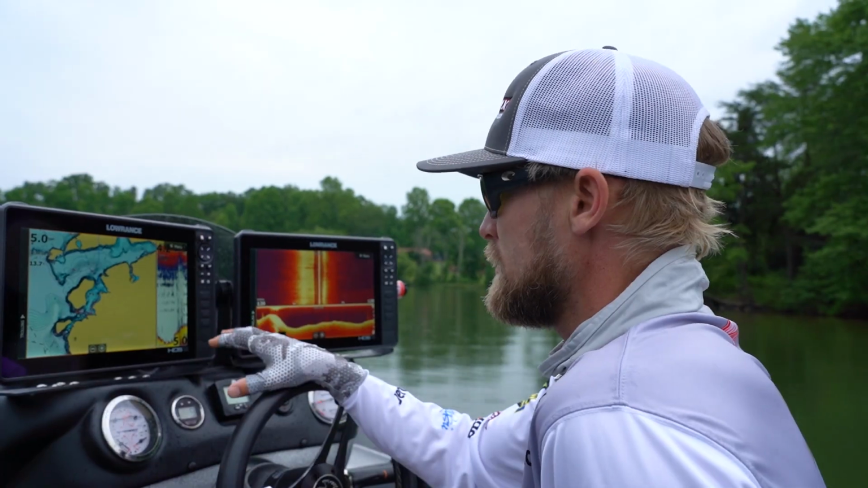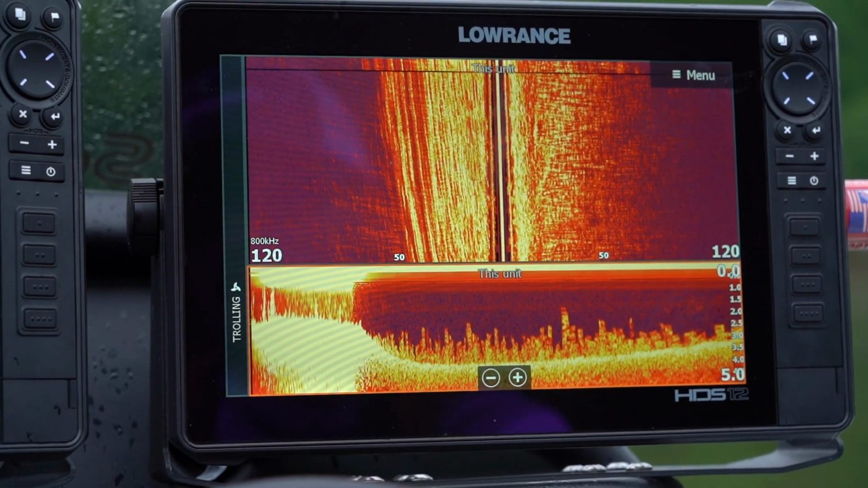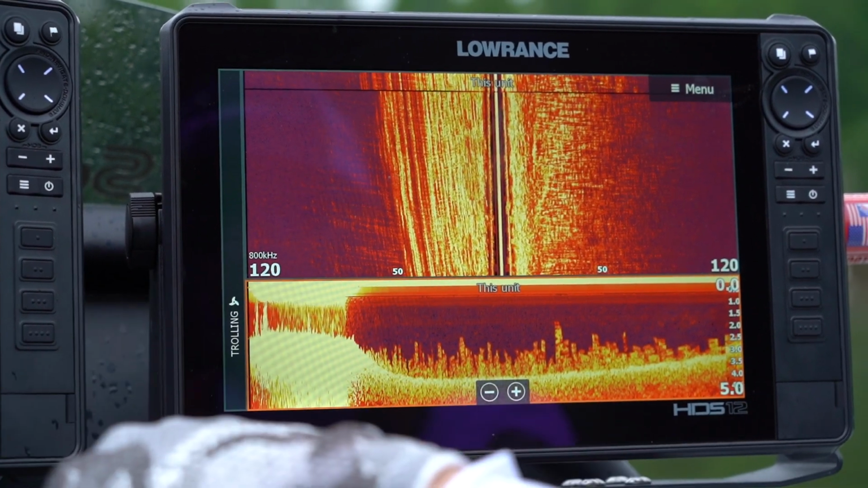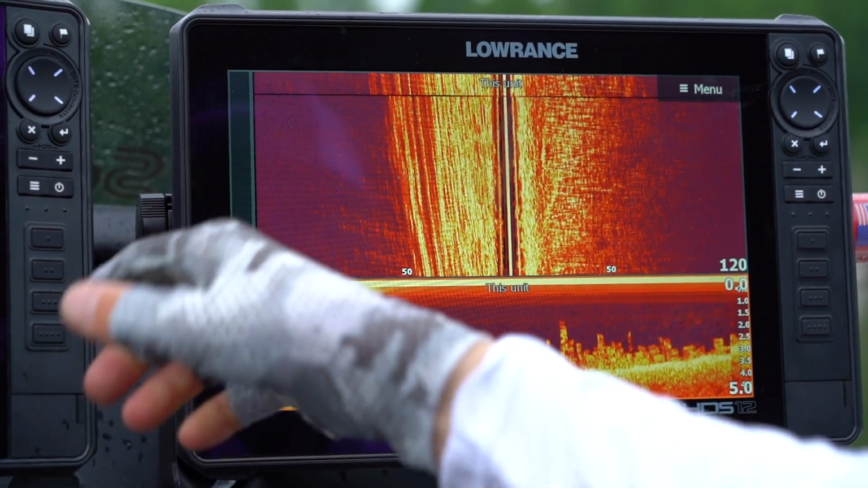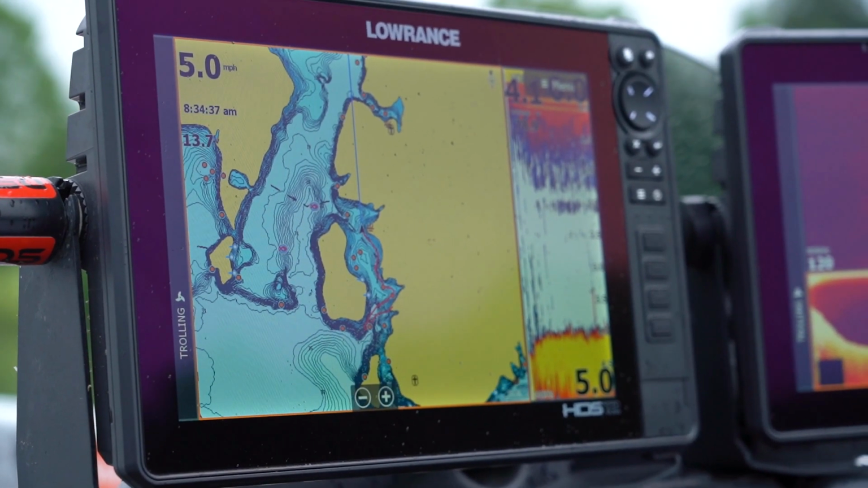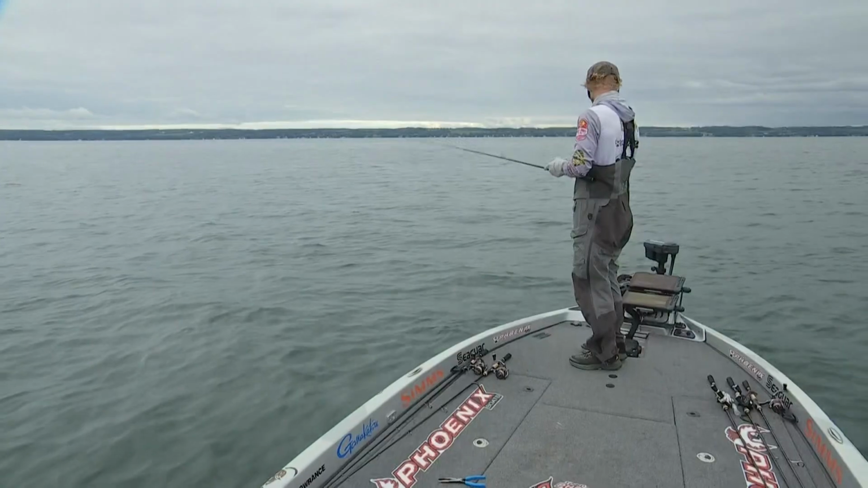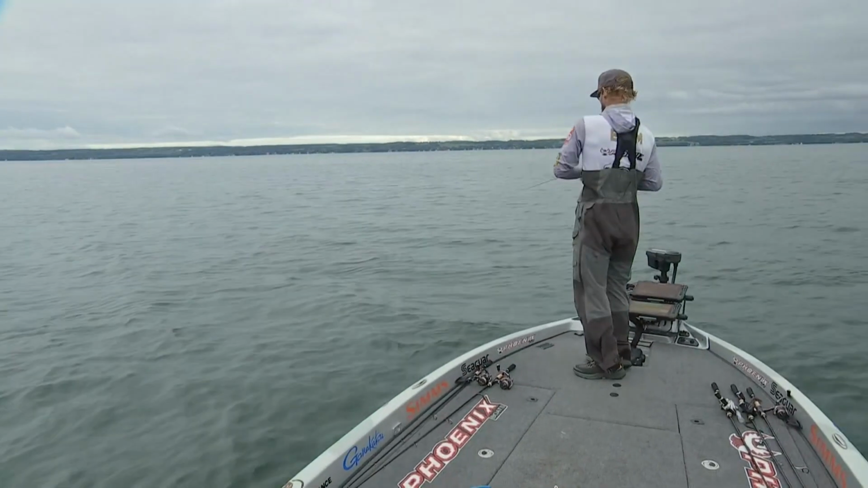So I utilize that with a little bit of sonar too. Sonar is really important for seeing bottom hardness and seeing grass and stuff like that, which I'm seeing a little bit of here, just kind of sparse. I'm just going through this area and checking it out, and I'm using the C-MAP from Lowrance to see the contours, see a little bit what's going on.